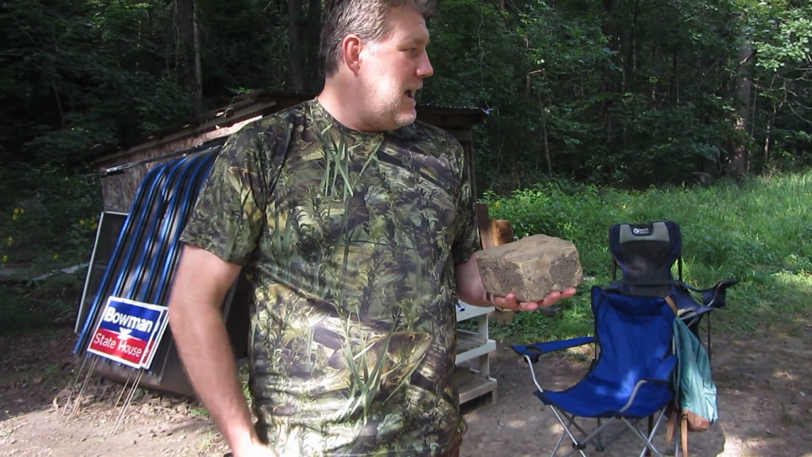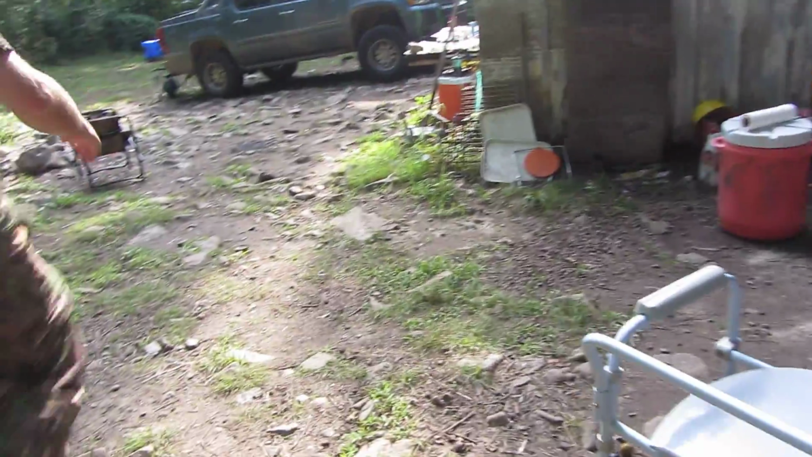Big rock in at least 2 days. In 2 days, at least, yeah. And the other big rock is over there. We can get that one. The one they threw at Holly? Yeah. This is the one that's thrown at Holly.